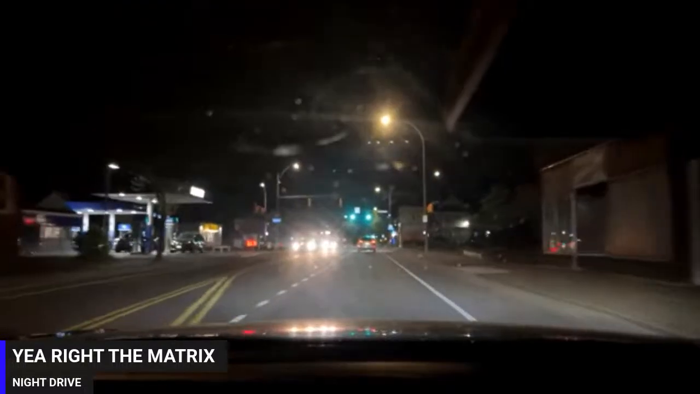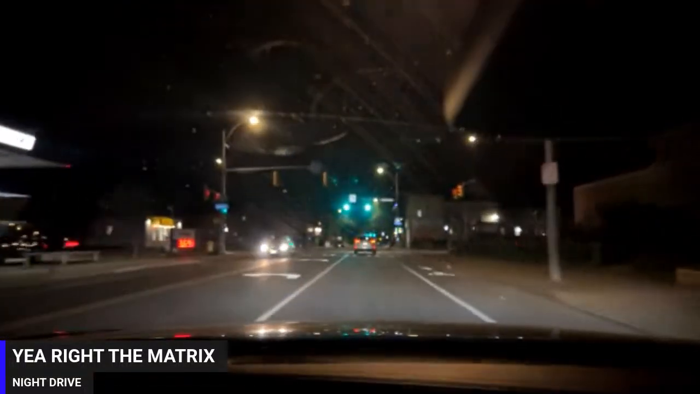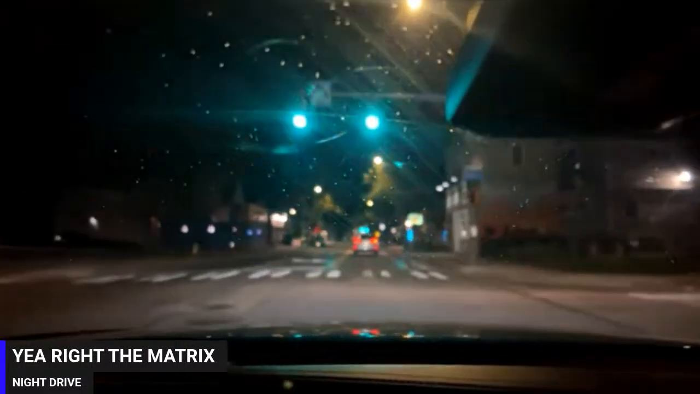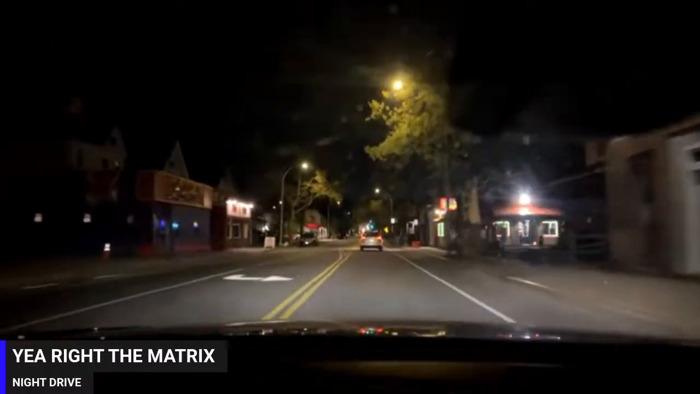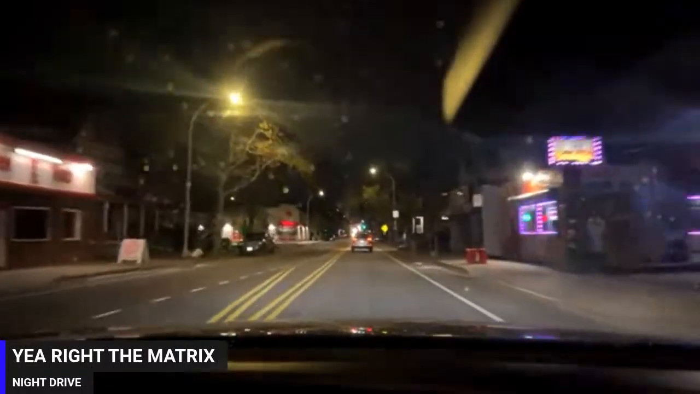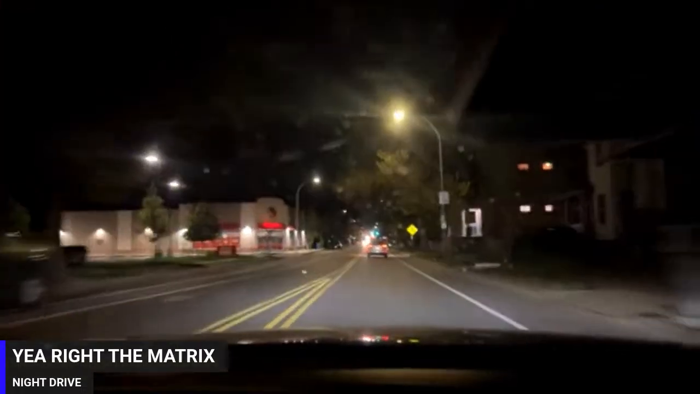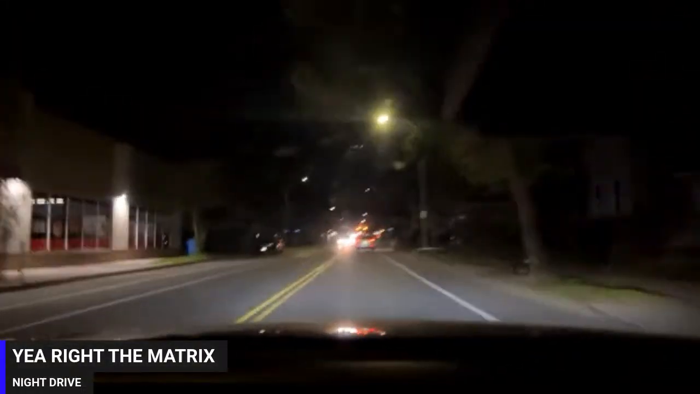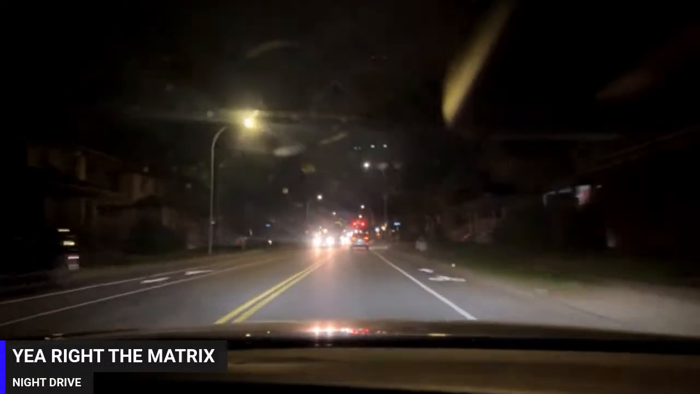I mean, it is clear, but it's hard to hear. Anyway, I'm on Dewey the other way towards Emerson in the city of Rochester. Yeah. And it's an early night.